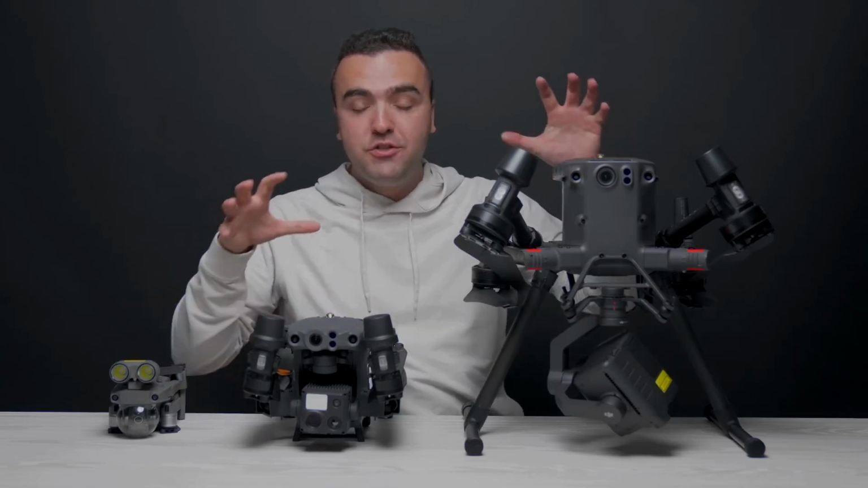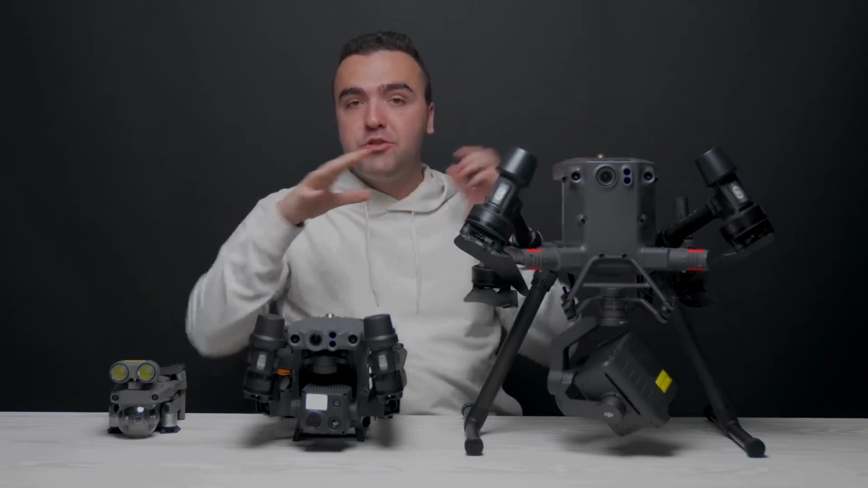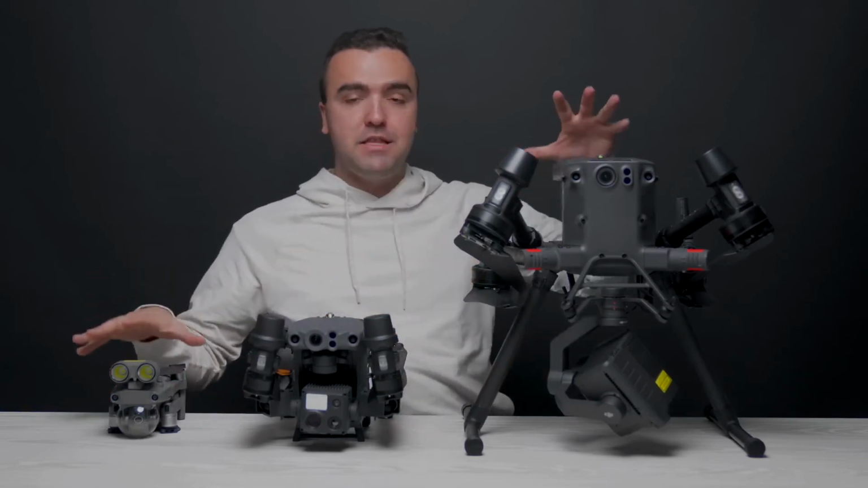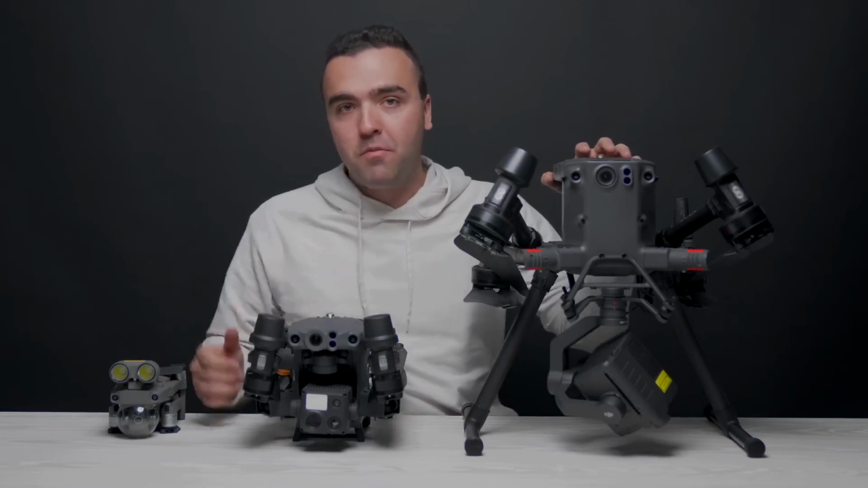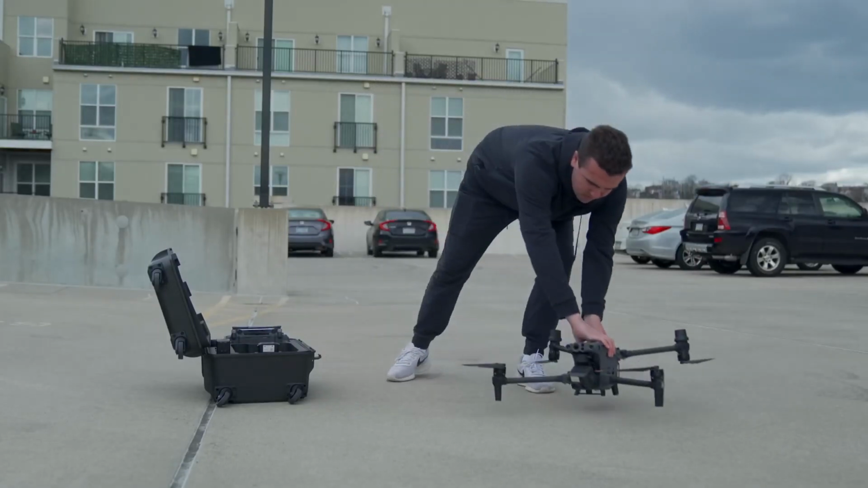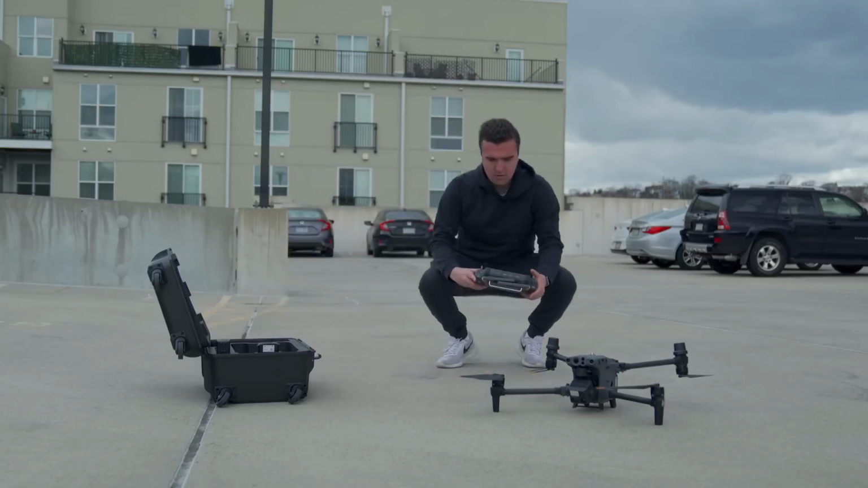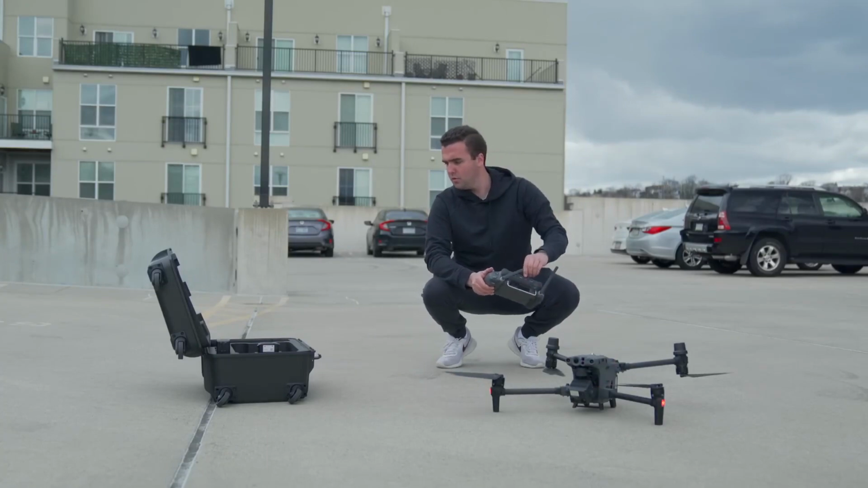of both worlds. You've got a super powerful drone that packs a lot of the same features as the M300 into a smaller foldable design that takes the portability of the Mavic. So again, you've got the best of both worlds, giving you a really powerful package in a more portable form factor. Having a portable system is a must for search and rescue missions because you're always going to be on the move. This case is small enough to fit into the cab of a truck, the trunk of a car. You can even carry it in a backpack if you needed to hike and then launch. In that backpack, you could even fit extra batteries too.